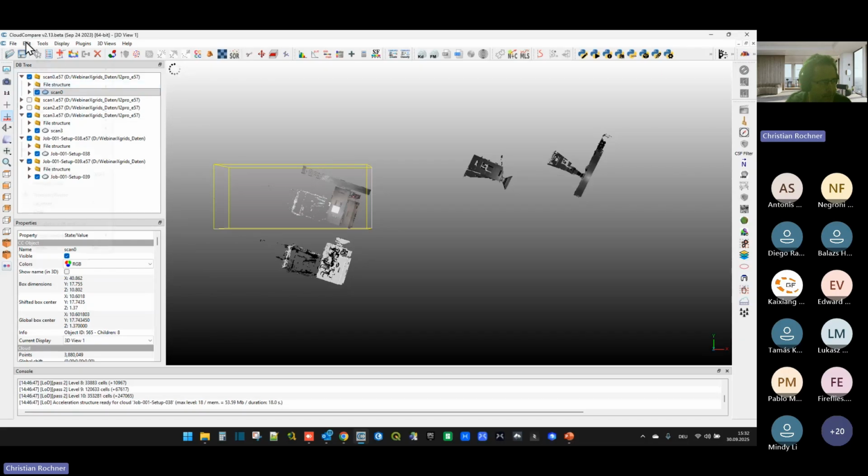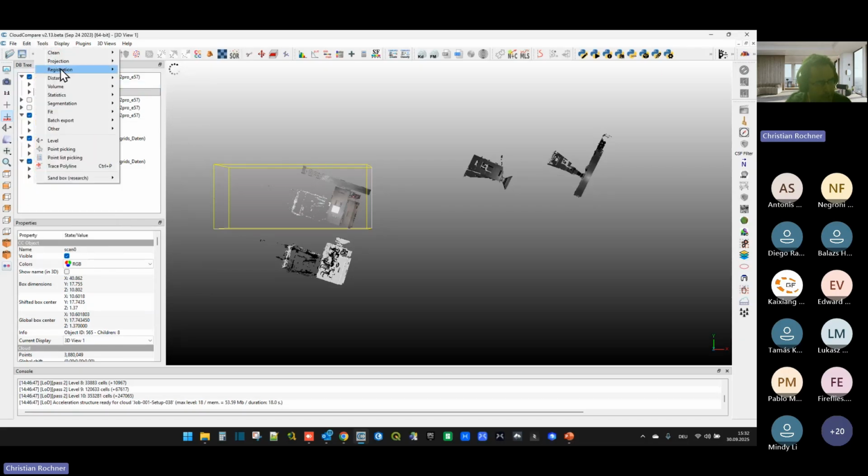And you have a few tools for registration. We have match bounding box centers. This is usually the first thing I do if I get scan data, which might be in different coordinate systems. I try to match the bounding centers so they all are laying over each other. And then you have an algorithm which allows you to pick points to align the point cloud.